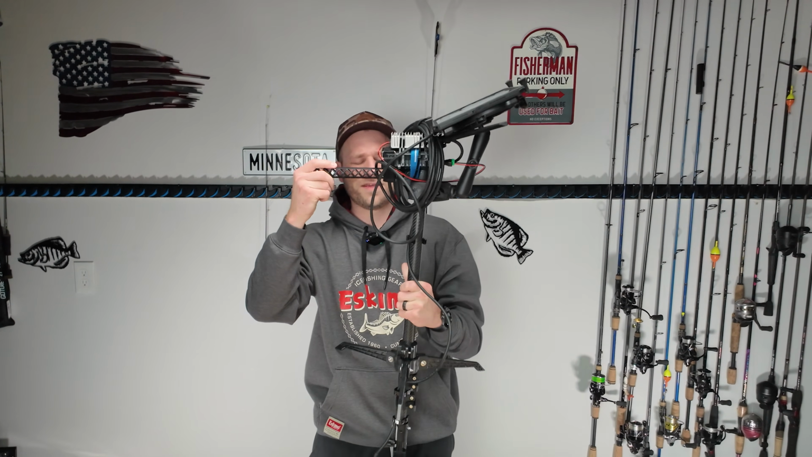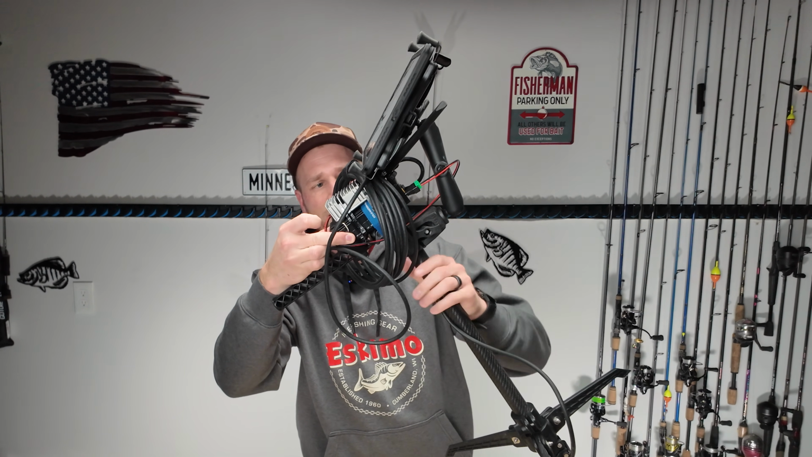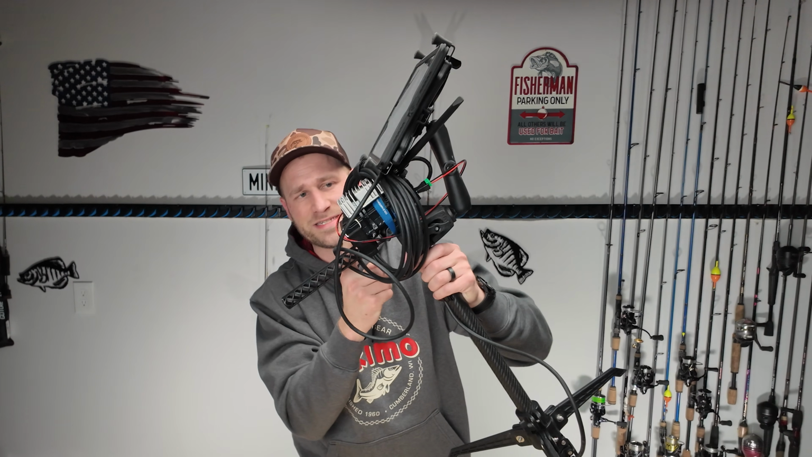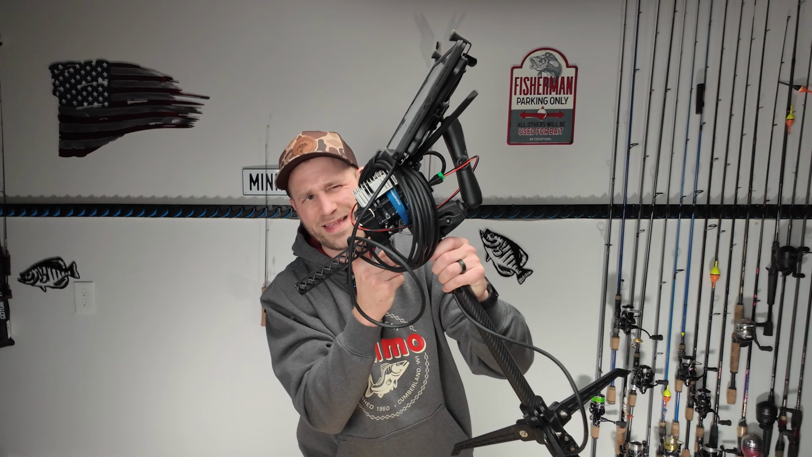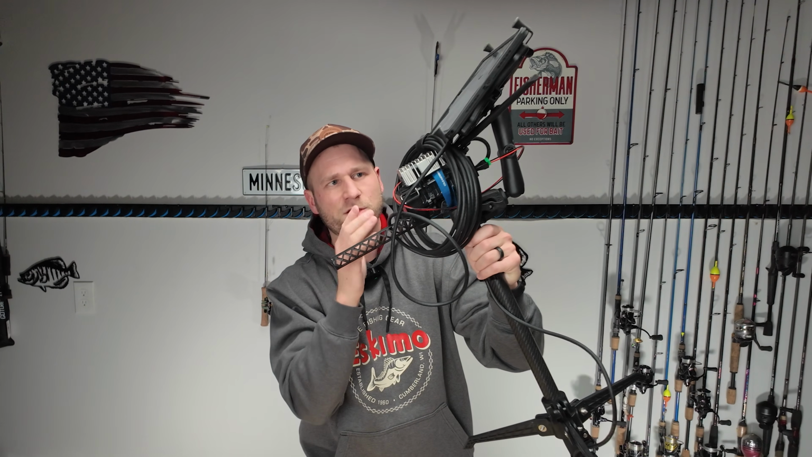And then I got the handle here, and then above the handle what I have is a 12-volt battery pack. I'll link this down in Amazon. This is about, I think, like a 9 amp hour, 12-volt battery pack. It's 99 watt hours, so whatever that equates to.